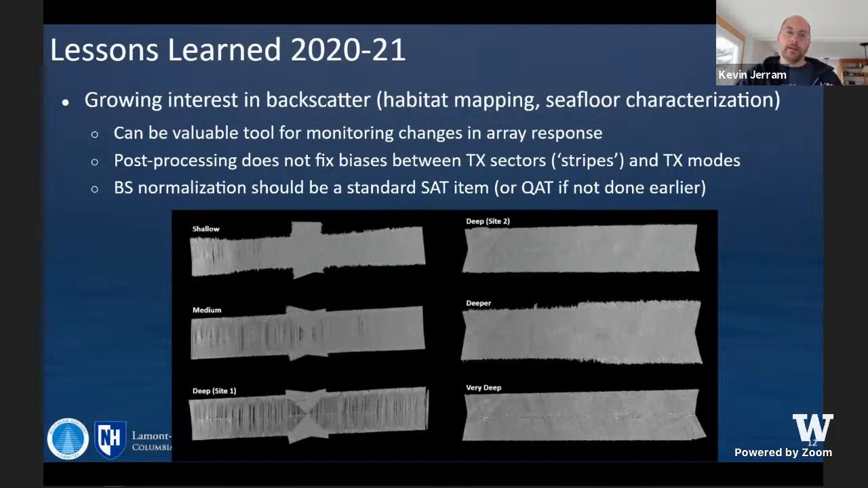Growing interest in Backscatter, again, mentioned this with Okeanos. Very valuable tool for monitoring changes in your array responses. There are just some hardware level biases that you can't address in post-processing. So the earlier you can do this in the life cycle, the better, but it should be done at any point in the life cycle, because it'll improve your Backscatter products, and scientists coming on board may have a very specific desire for that. And a ship that has their Backscatter sorted out, that's going to be a very valuable product.